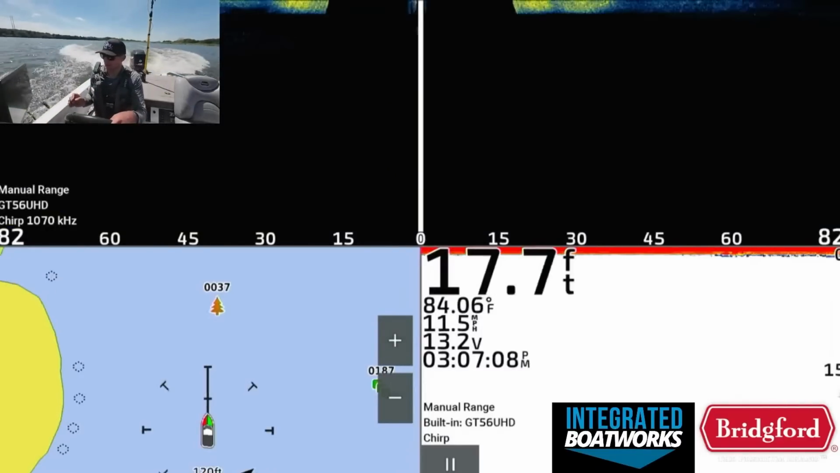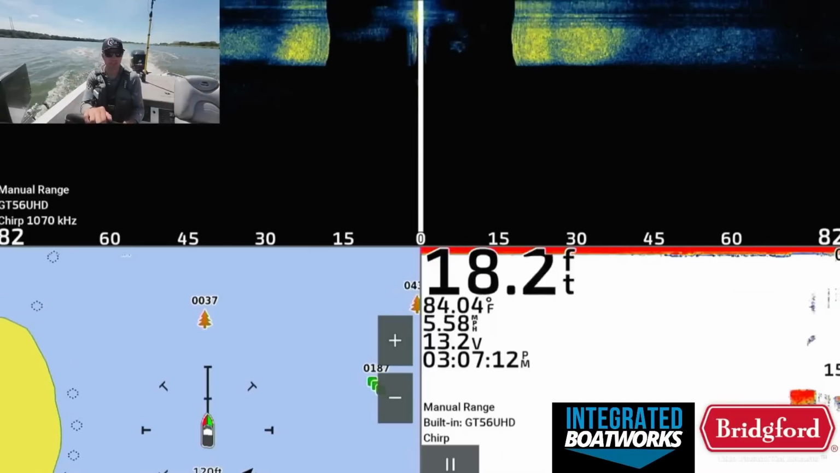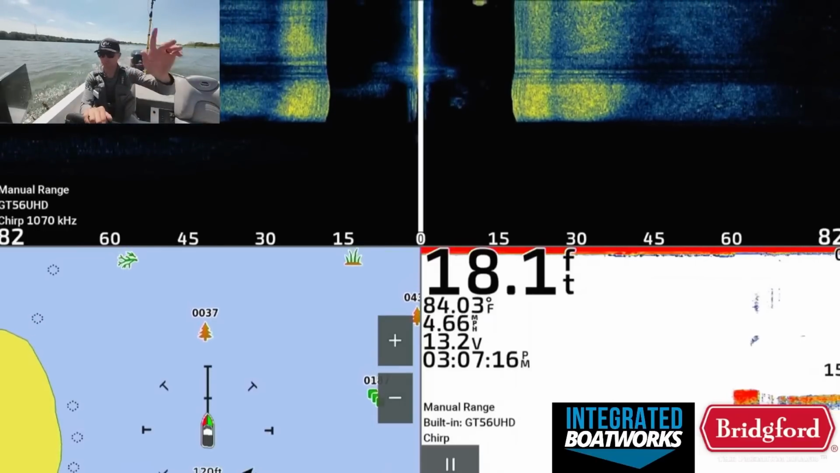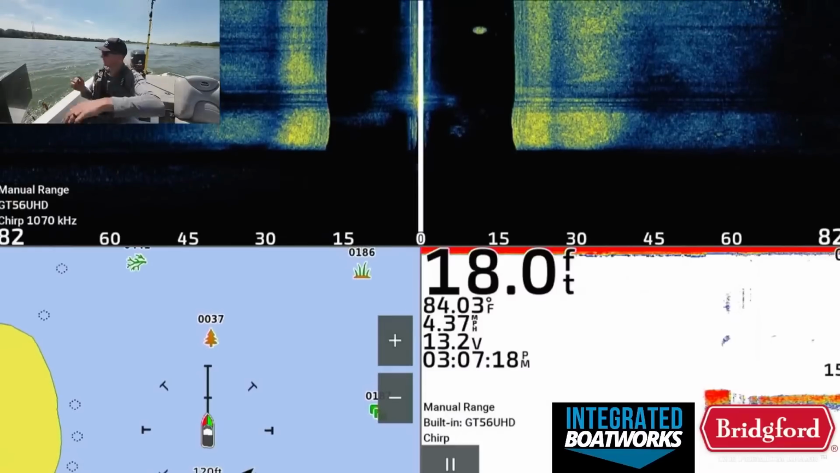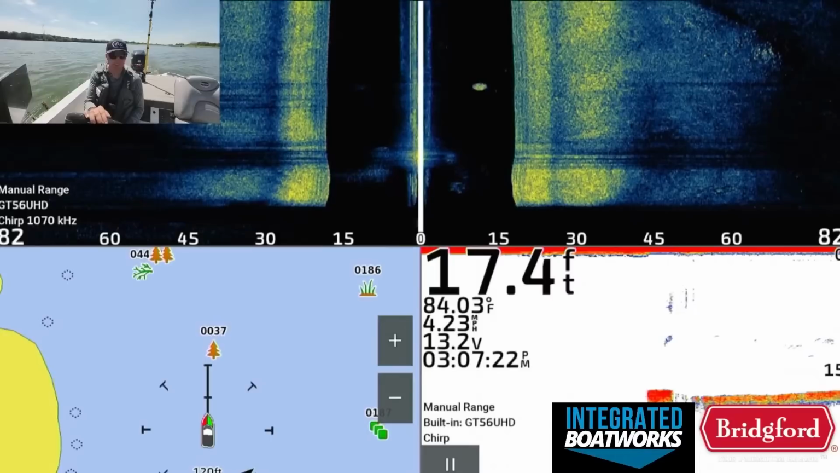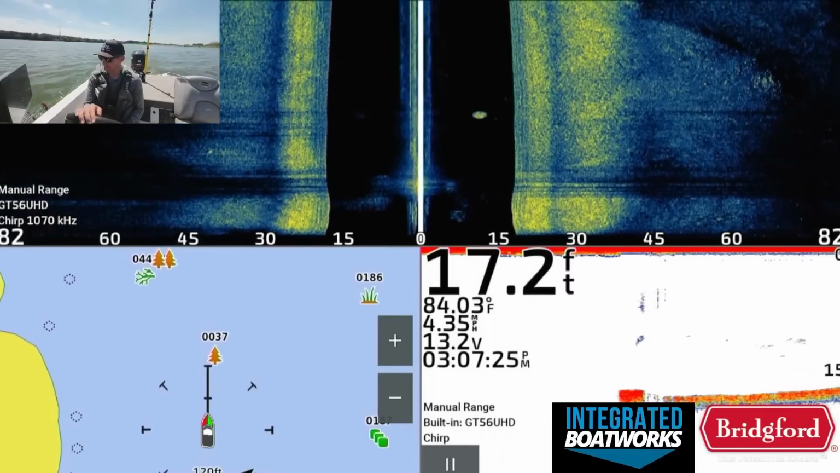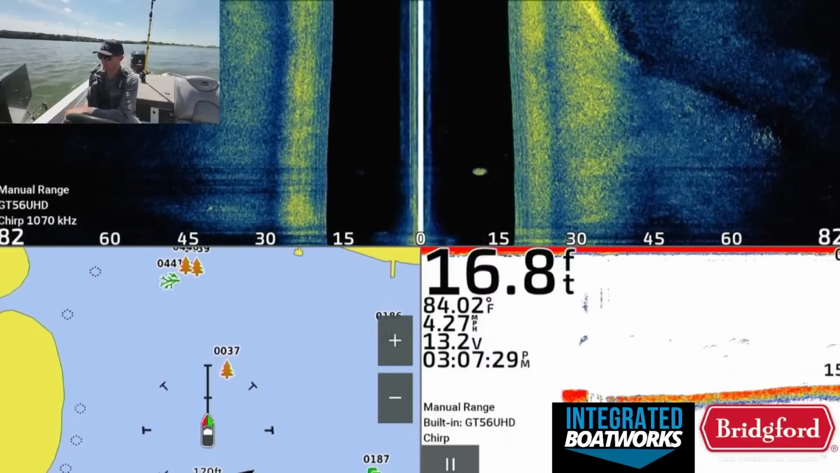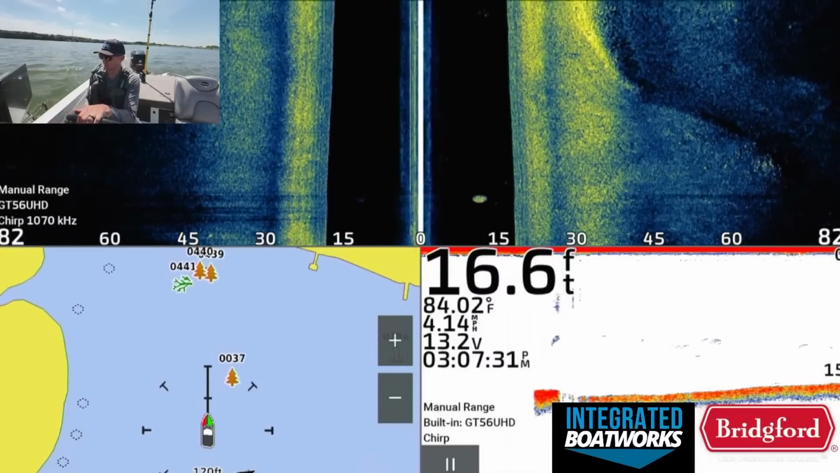Marked a brush pile out here. I have no idea what this is. I graphed it a long time ago apparently, so I'm gonna check it. And I need to make sure I get on the other side of these brush piles because the wind's blowing in kind of from, well, on the map it's coming from the right side of the screen. So I need to get on the back side of these brush piles if I'm gonna fish them effectively. But I do want to graph this brush pile just to see what it is.